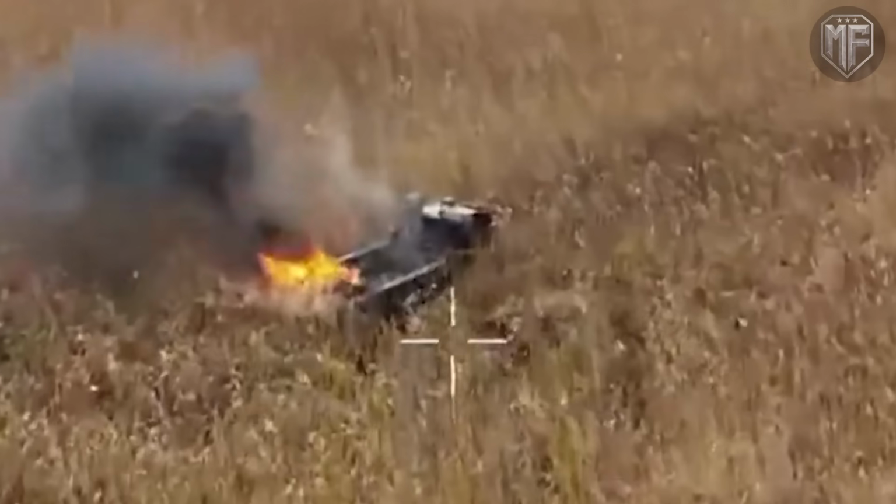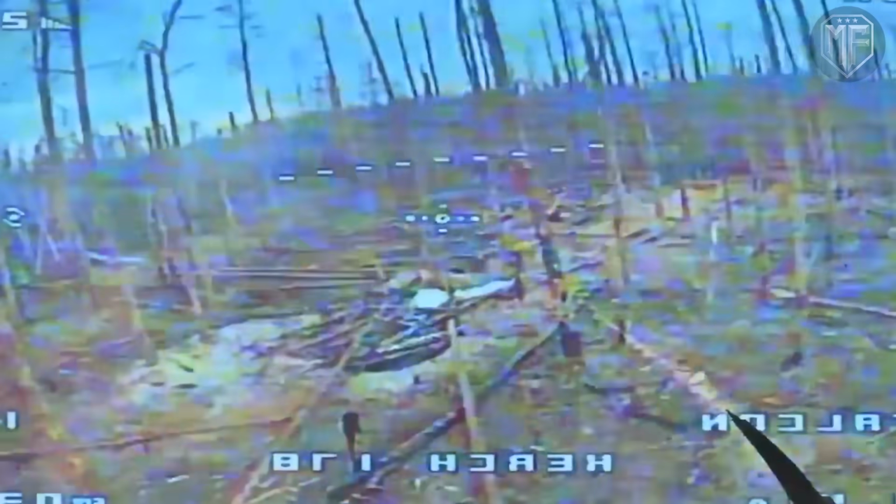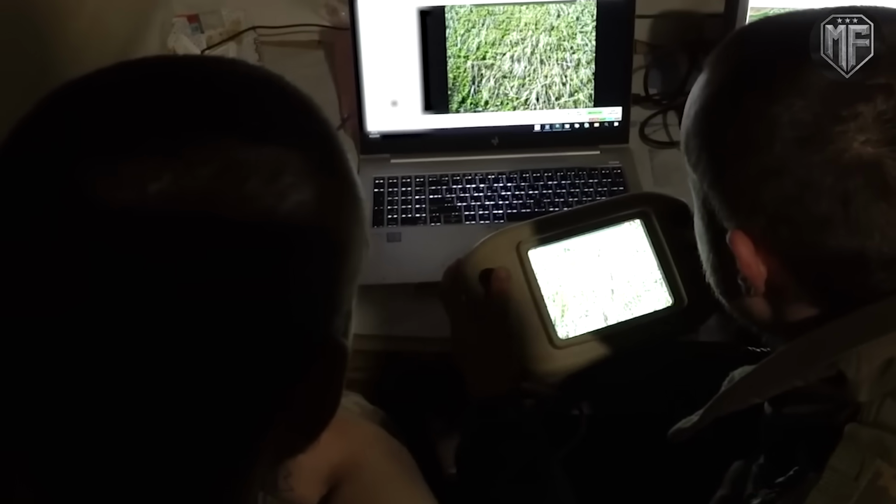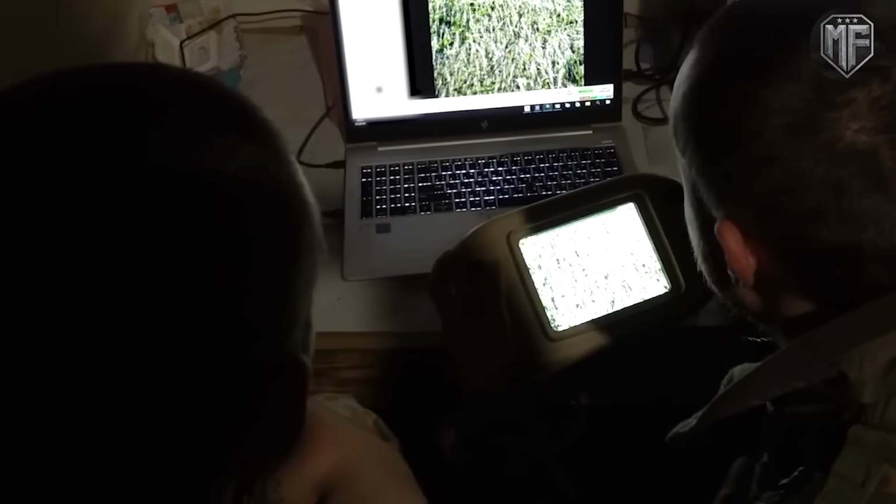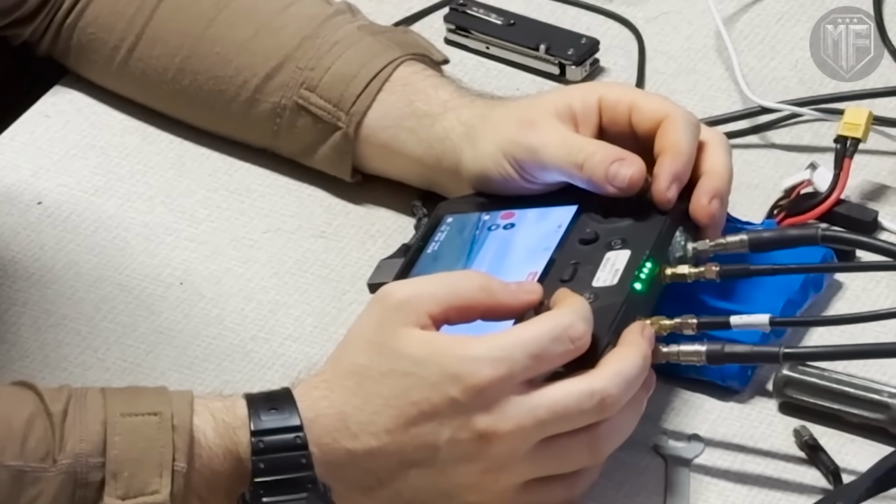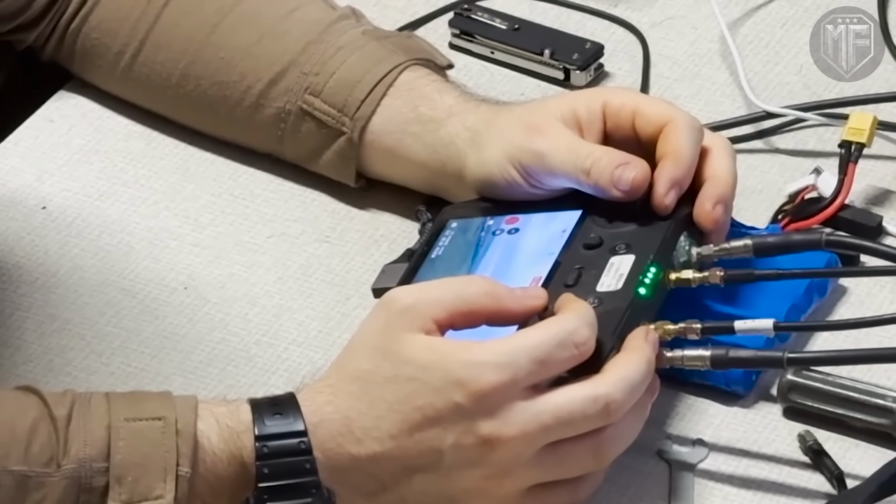This shift mattered, because the first hit had already done its job by stopping escape, while the second platform was tasked with removal rather than disruption. From above, the scene was clear and stable. The reeds that might hide a soldier from ground view only outlined the target more sharply from the air, and the trapped position removed the last option to scatter or reposition.